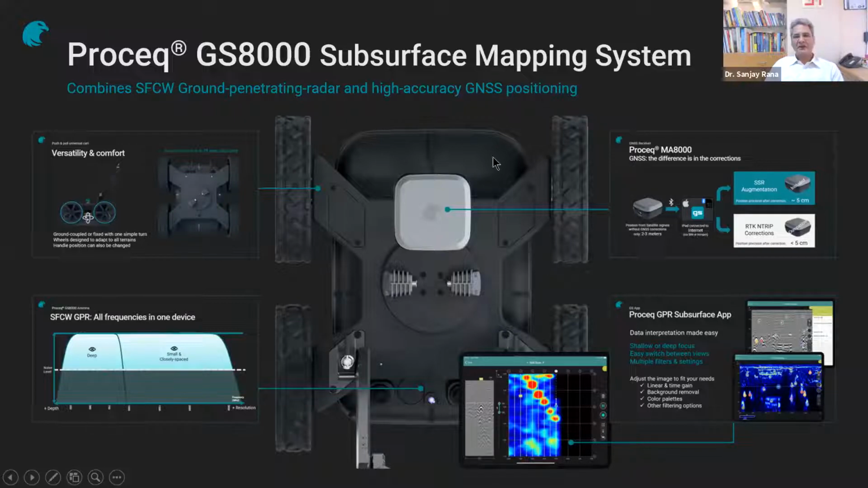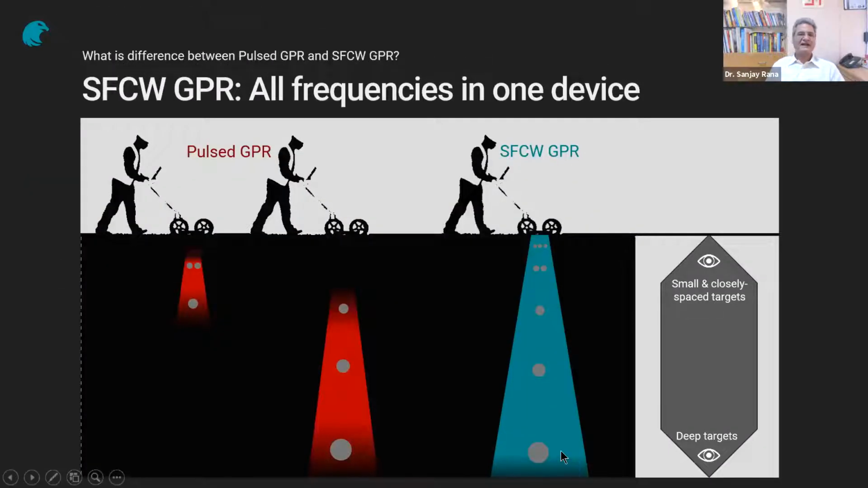So it's pretty compact. You have this. This is the entire system, and this is your GNSS receiver, and this is the entire bandwidth of frequency, which I'll be discussing. And once we are doing the work, we are able to see the results on the screen right there, including all the processing steps which are incorporated, like be it gain, linear or time gain, background removal, different colors, filtering options, et cetera. So we really don't need to bring the data back home for further processing. The entire processing can be done in real time right there, and results can be seen there. So that's what really excited me a lot.